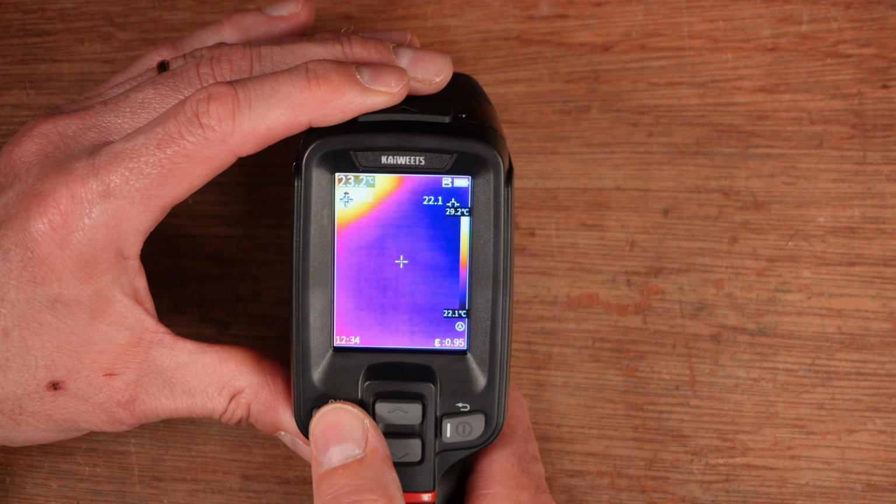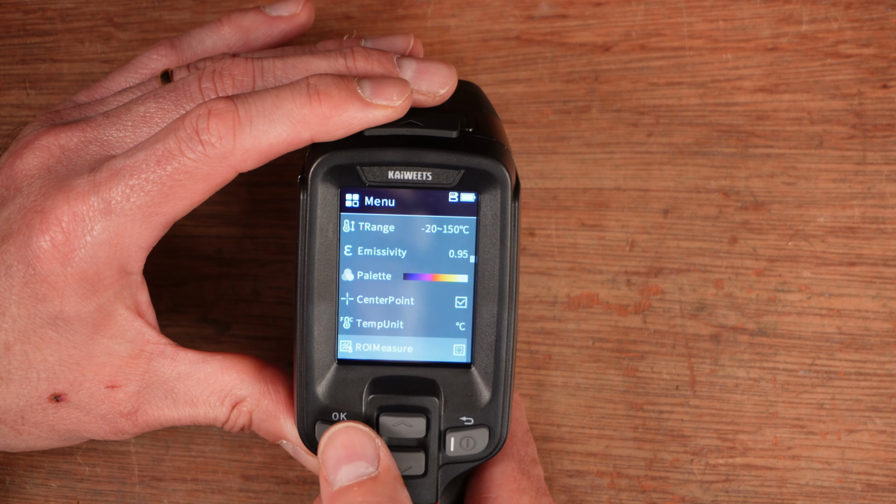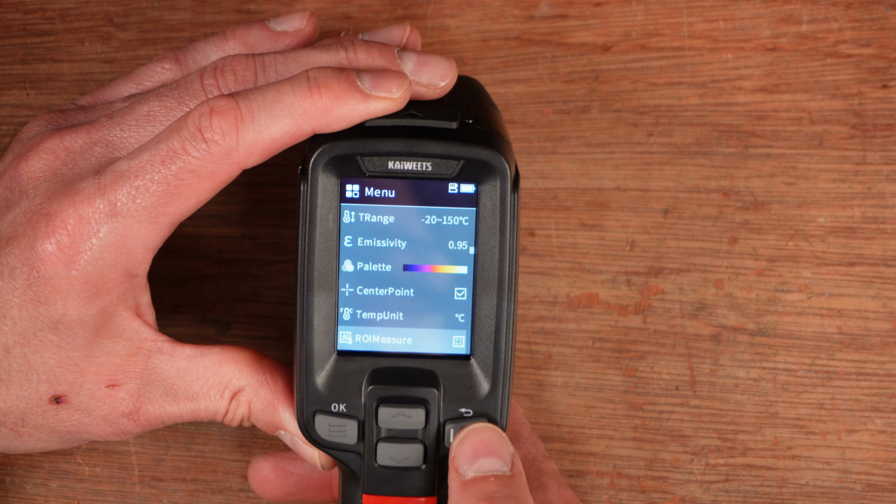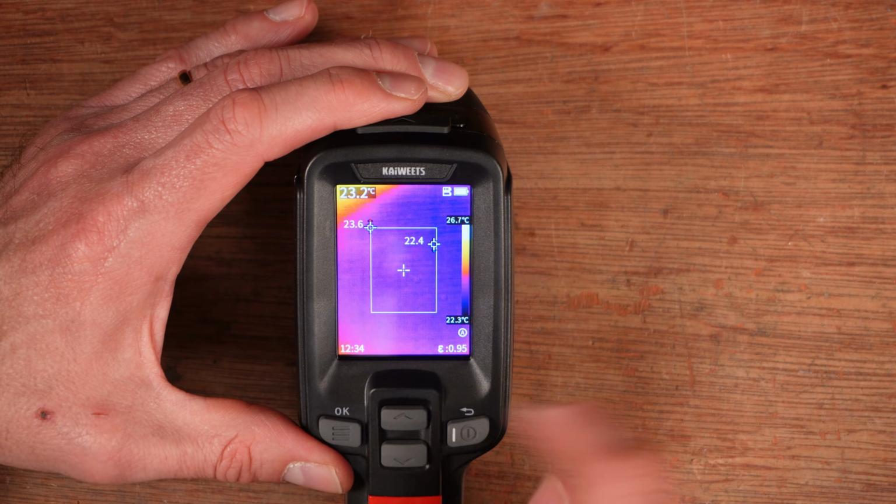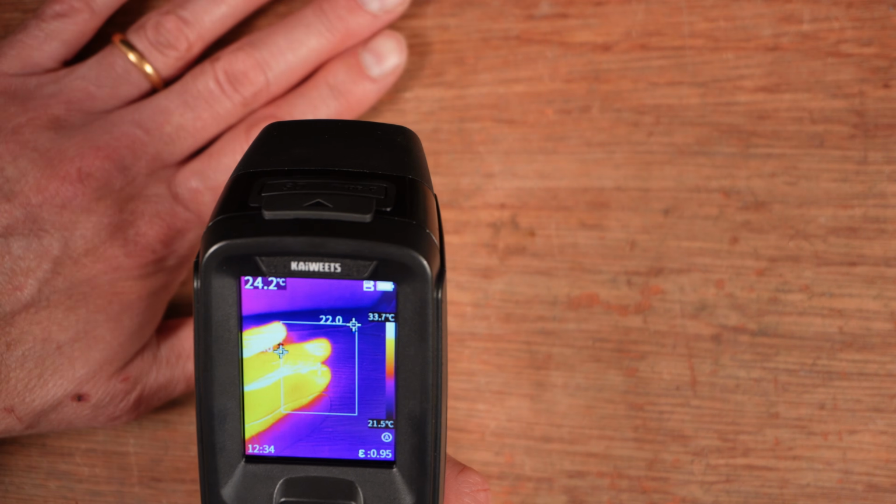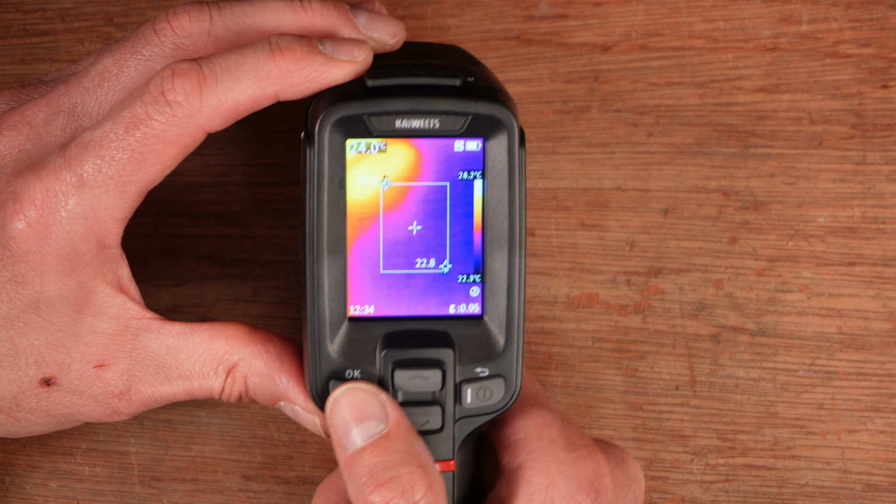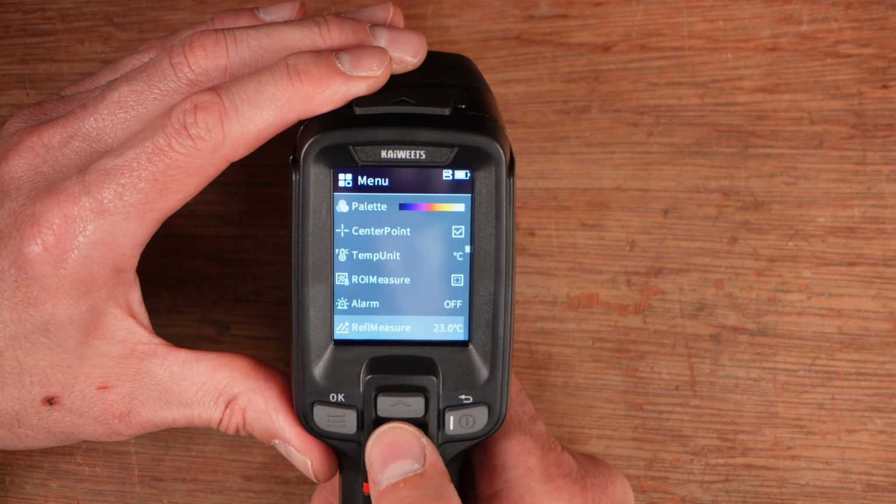I think what I'll do, I have had it on this highest setting, but I think I'll put it on the medium, because sometimes the points disappear off around the side and you can't really see them. But if I've got this, for instance, that's actually much more useful. Yeah, I think I'm going to keep it on that one. There's an alarm. I don't know what that's for. I think that's if you're measuring things over time.